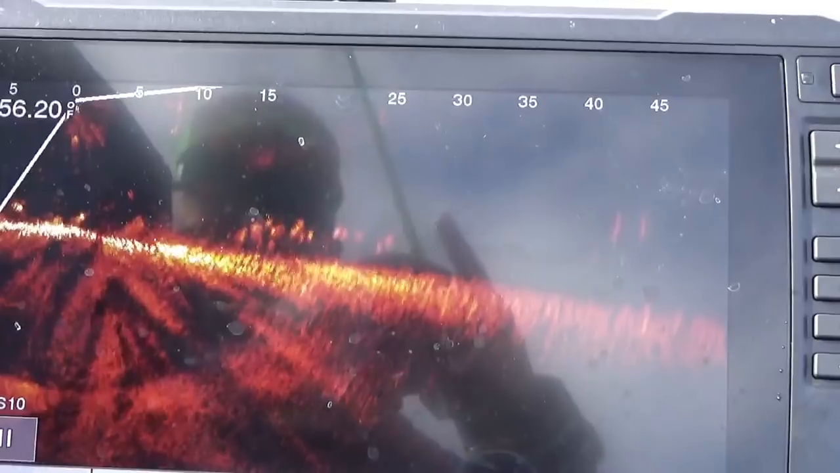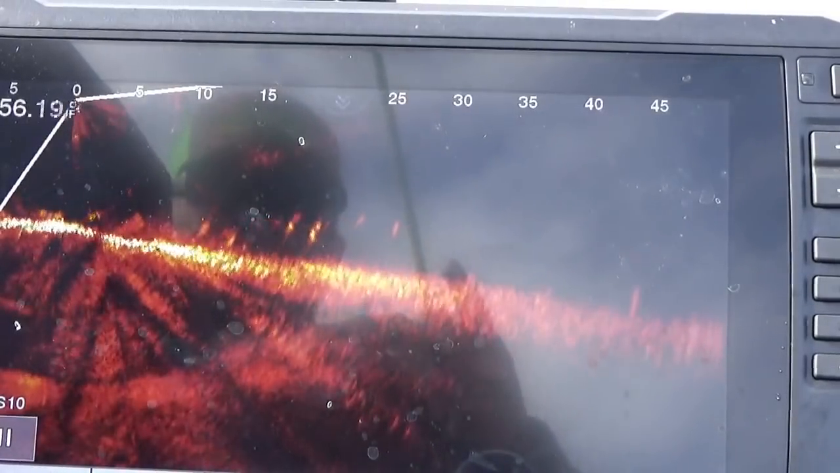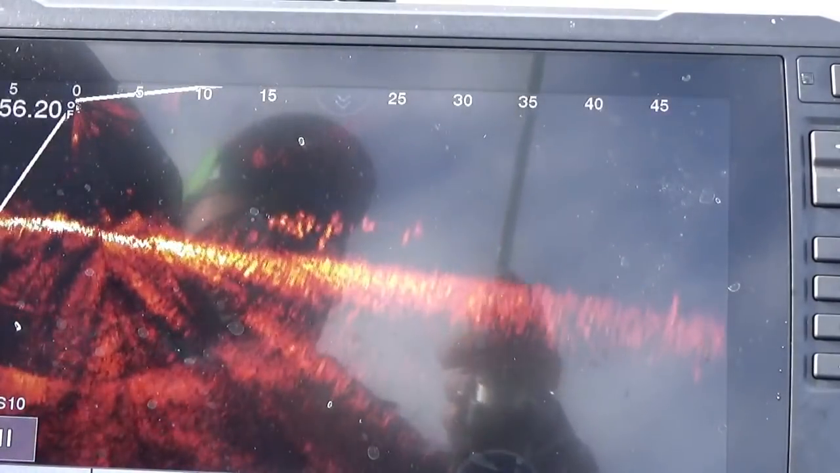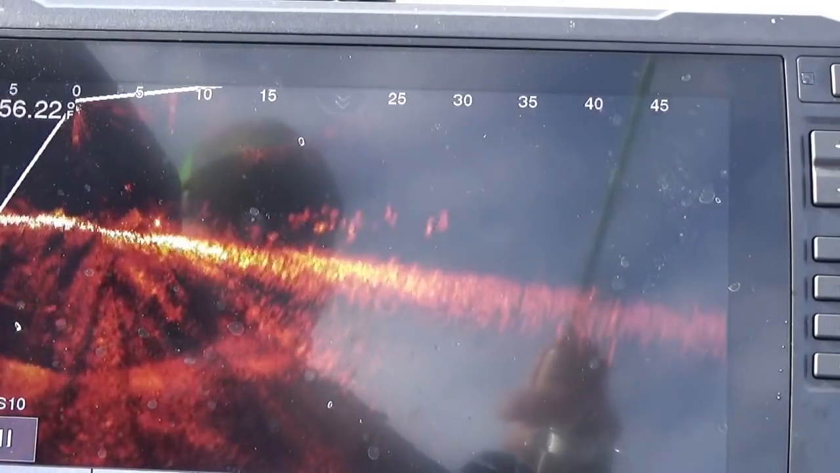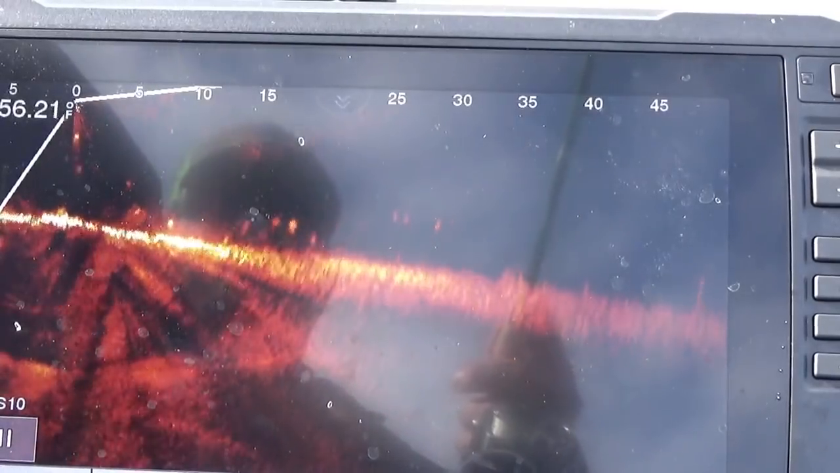All right, that's a good shot of the crappies right there. 1, 2, 3, 4, 5, 6. Just let that lure fall back real slow.